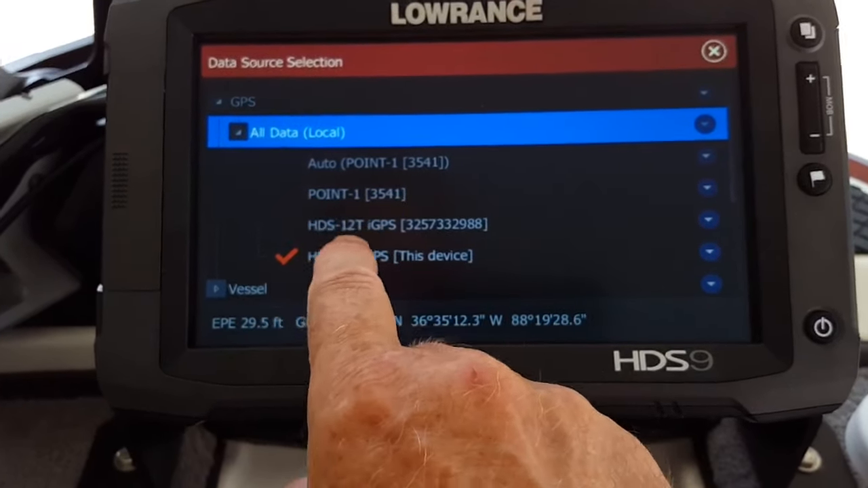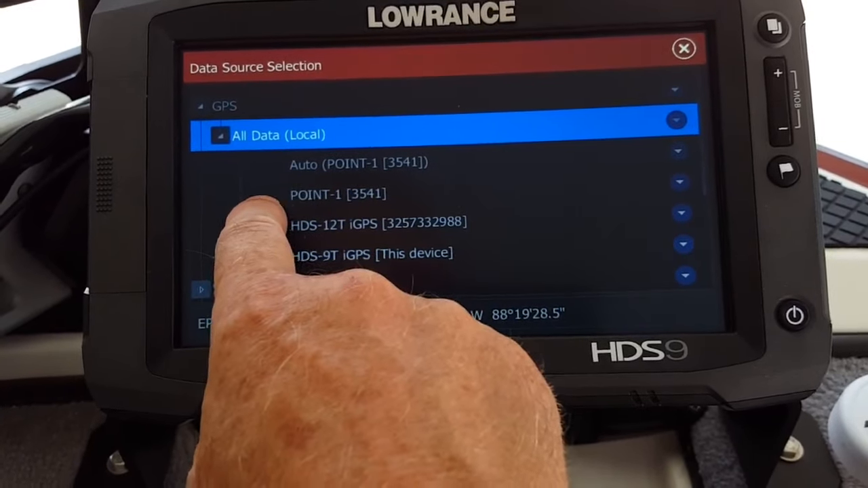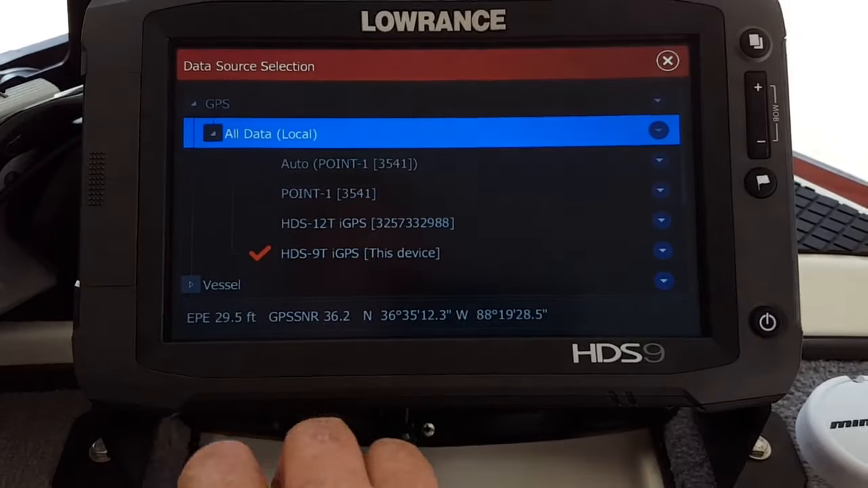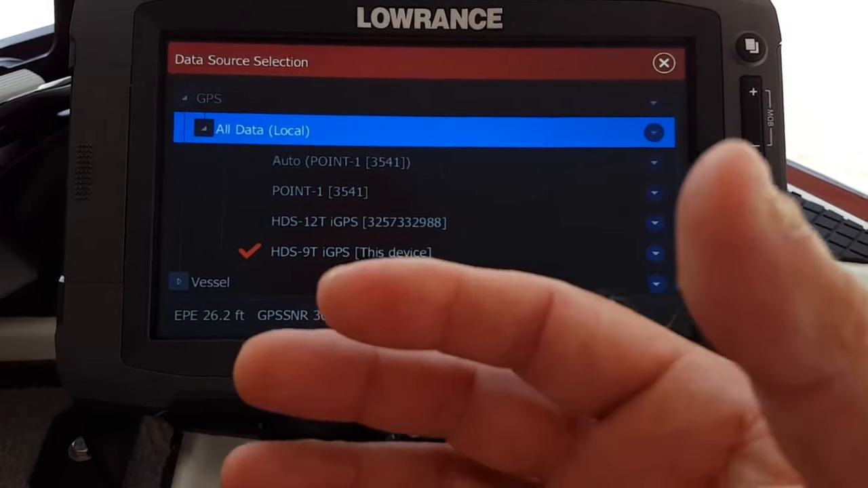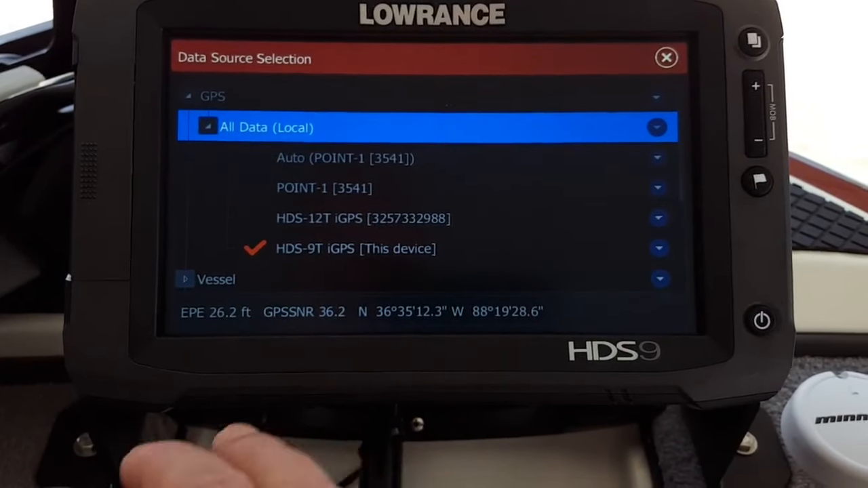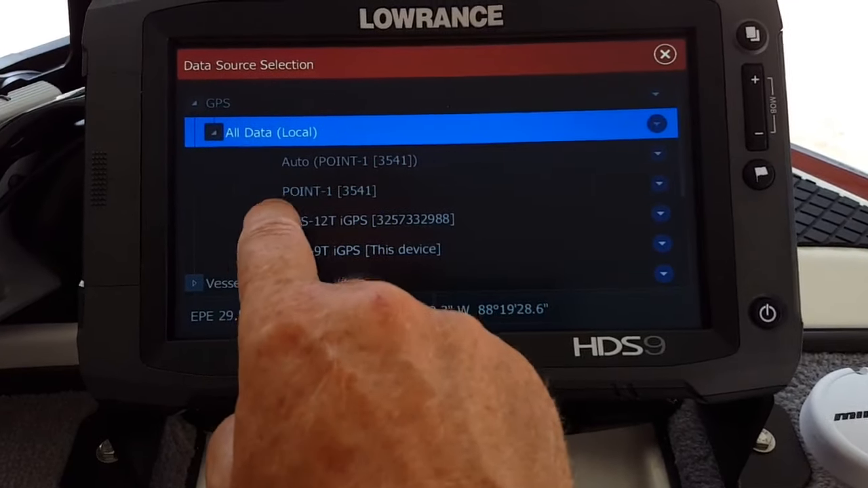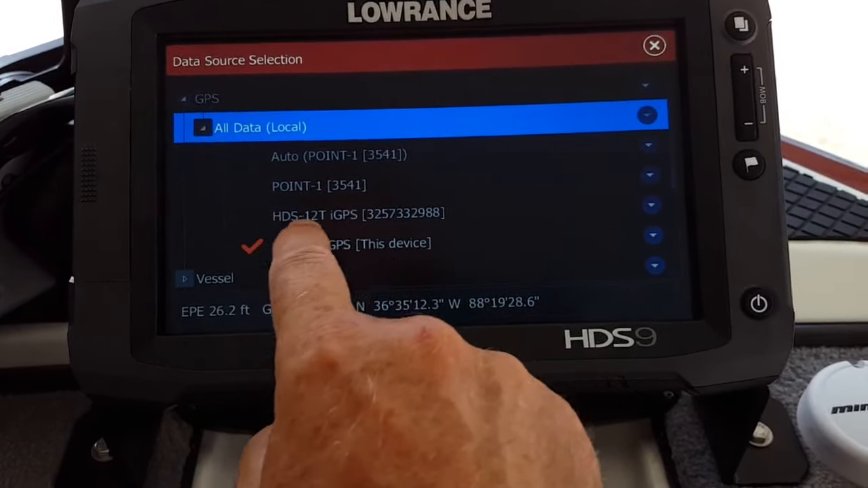Now back on the 12 I would not do that. I would check point 1 right here, but all the vessel settings would still be check marked because I want to use the magnetic compass back on the point 1 and I want to be able to use the point 1 antenna on the 12 unit to mark all my waypoints to be more accurate. So on the 12 back there on the console, I would be marking this as point 1 and not check marking neither one of these two here.